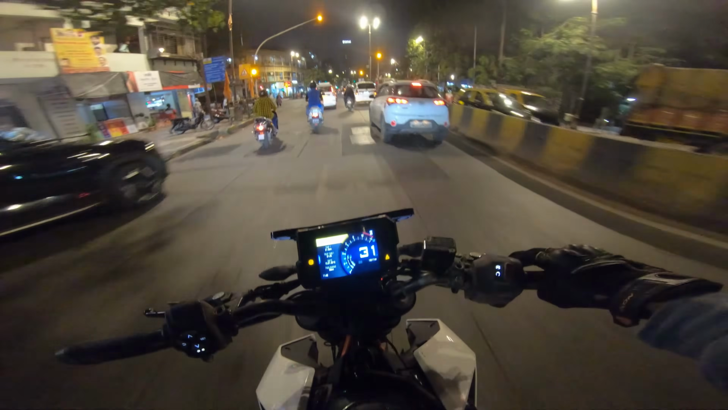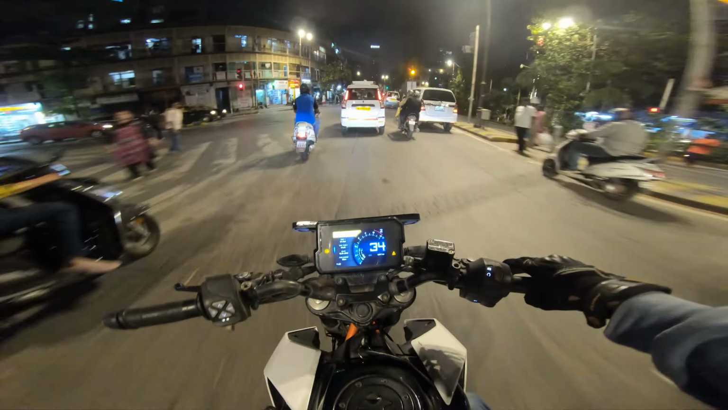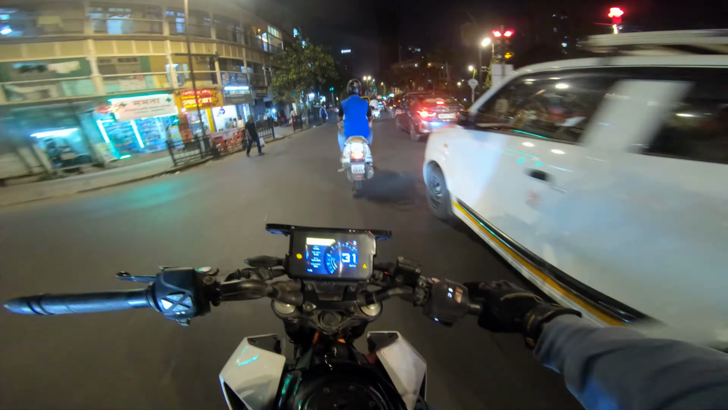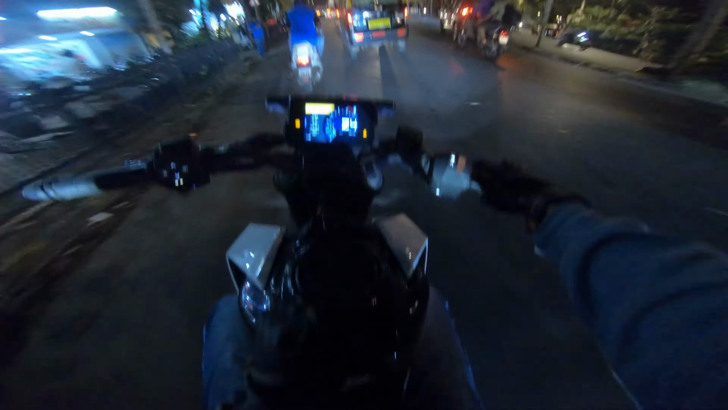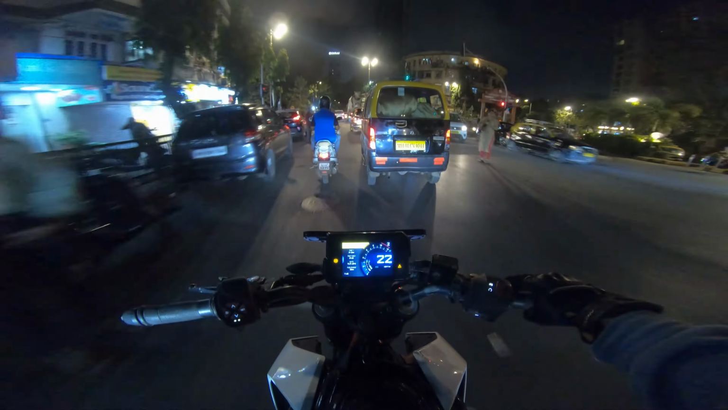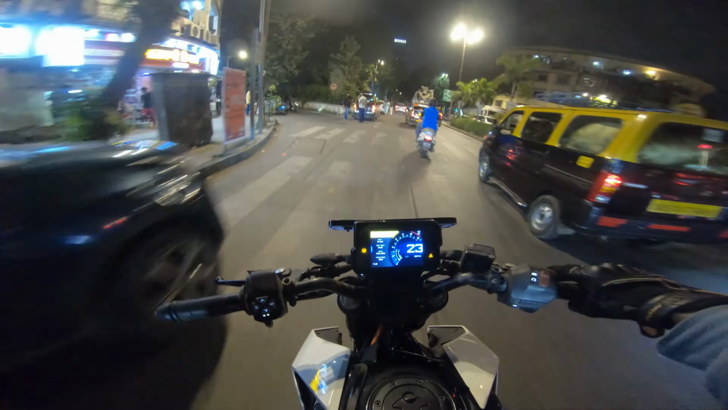So why did I go for a Duke 390 and not an RC 390 anymore? If I'm being very honest, most of the time I ride in the city, and in the city there are hardly any corners.